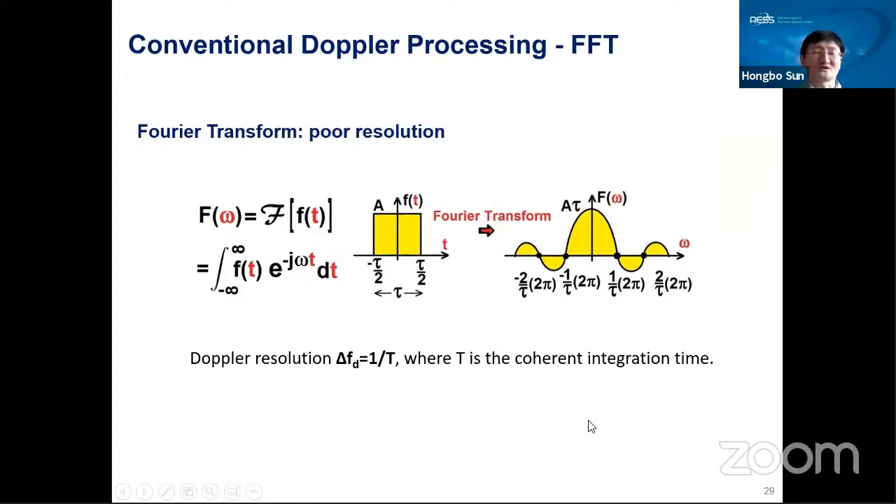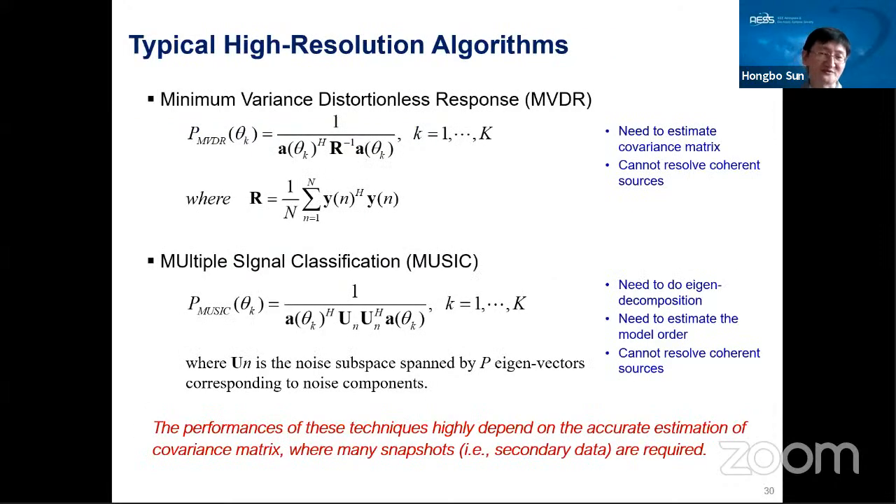Now, to get the Doppler or the micro-Doppler signatures, normally we use the Fourier transform. This is the conventional way. But I think now everybody knows the Fourier transform has a very poor resolution. Maybe some of you know there are some high resolution algorithms, for example, the minimum variance distortionless response (MVDR) and also the MUSIC.